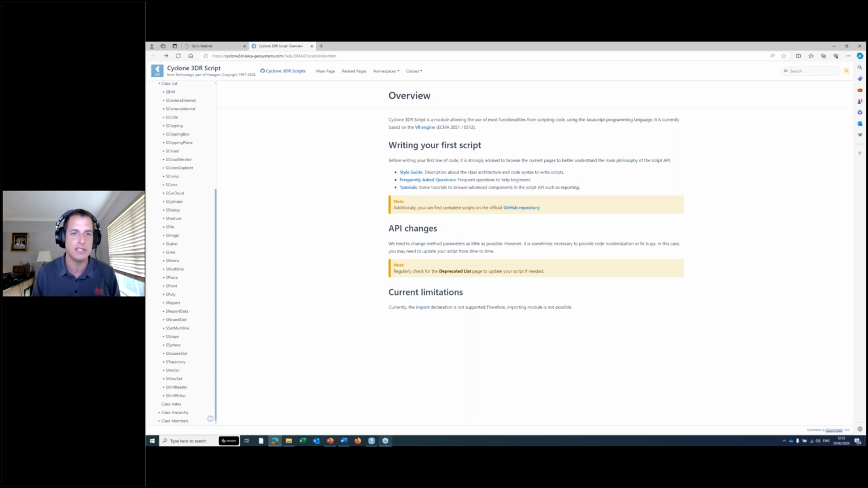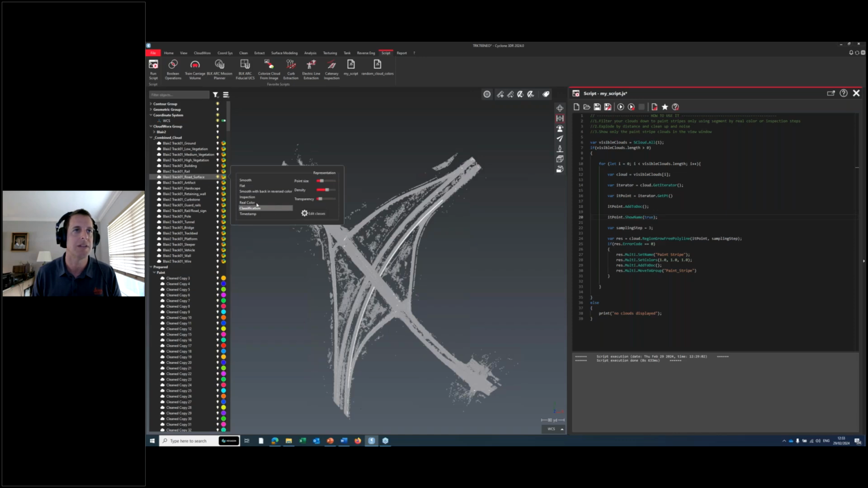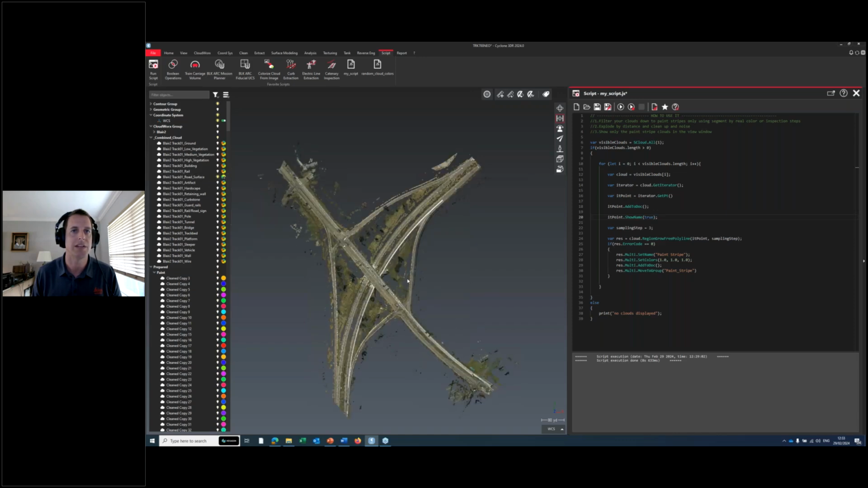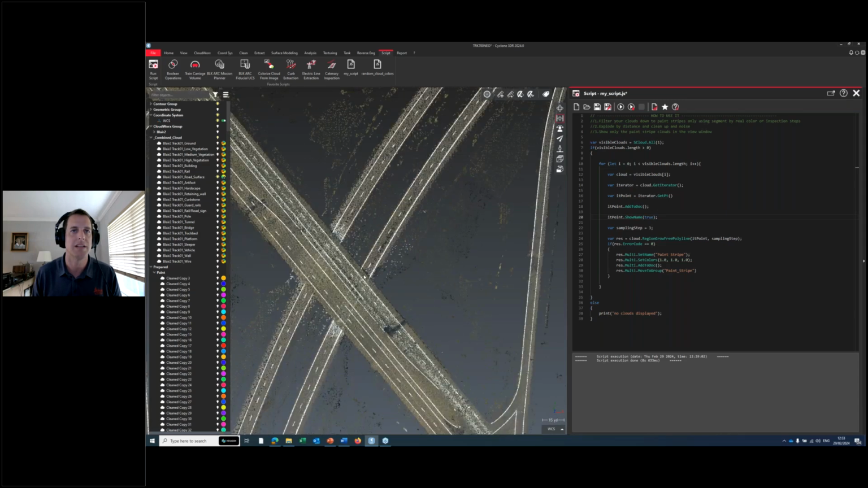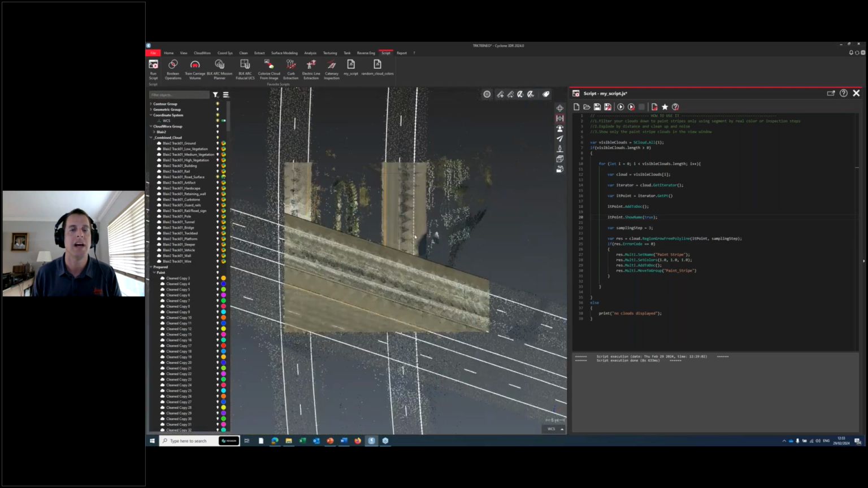So like a cloud, we'll go over here. We'll turn our clouds back on. Oh, I forgot to show something here. We'll show the road surface and real color. Take a look at how we did. Pretty good, huh? That's pretty dead on.